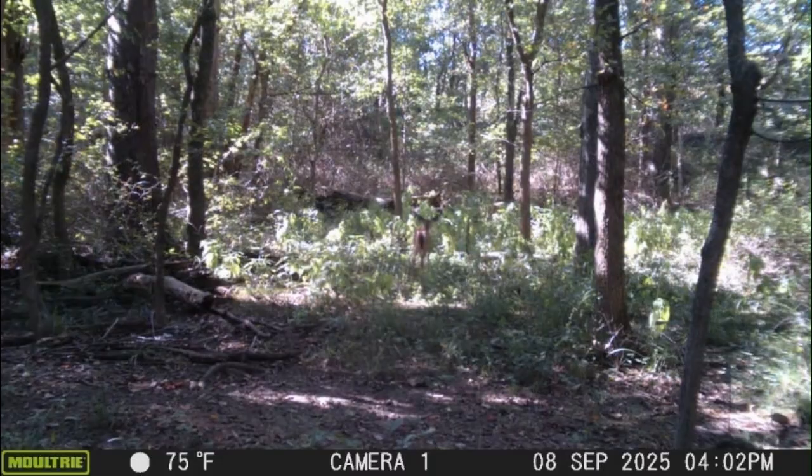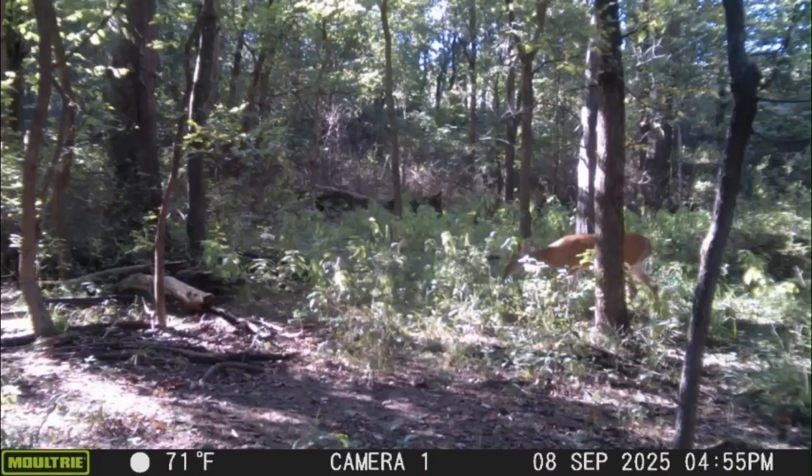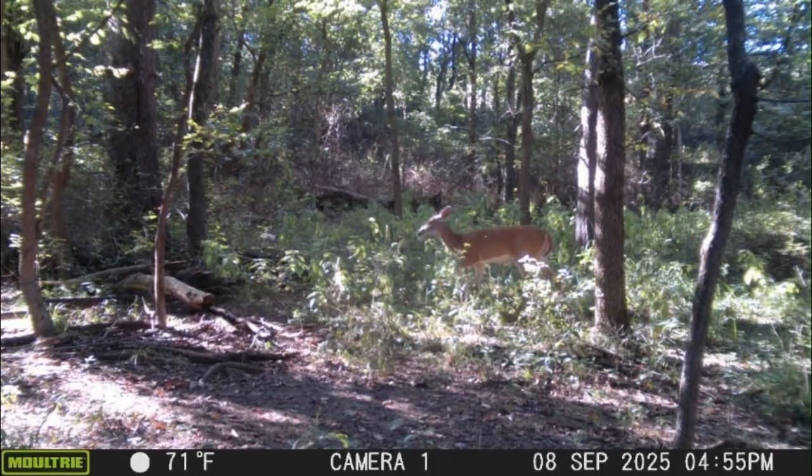Because in the safety zone, the only thing moving at night is a bear and some raccoons. I don't have any deer. Once it gets dark, there's no deer moving around this safety zone at all. So you'll get to see the difference between the two places.